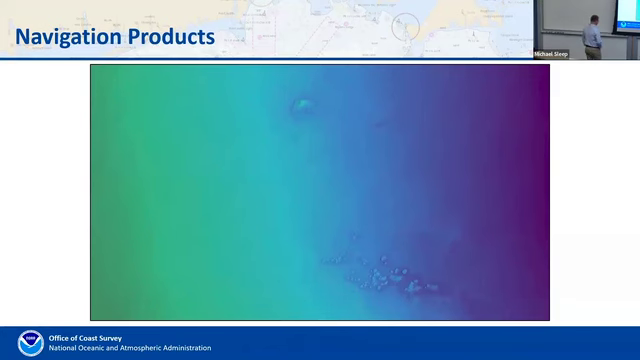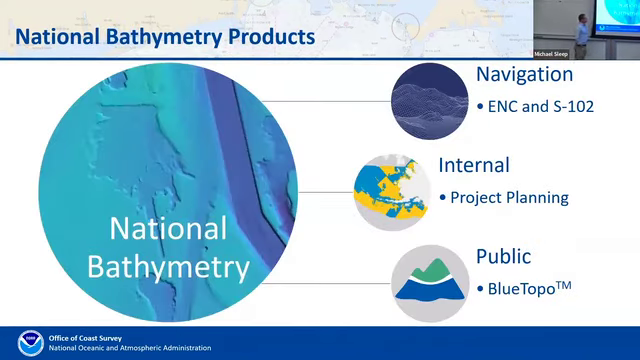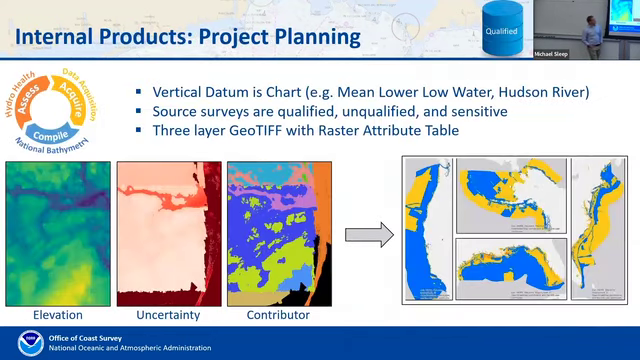All right, so besides navigation, we have our internal project planners. That is our Hydrographic Surveys Division operations branch. We're providing these 3-layer GeoTIFFs, elevation, uncertainty, contributor, with that raster attribute table. And this includes all the sources. So it's unqualified, qualified, and sensitive, because they're using this data to assess where to survey next, or where to go and get new external source data that already exists and process it through.